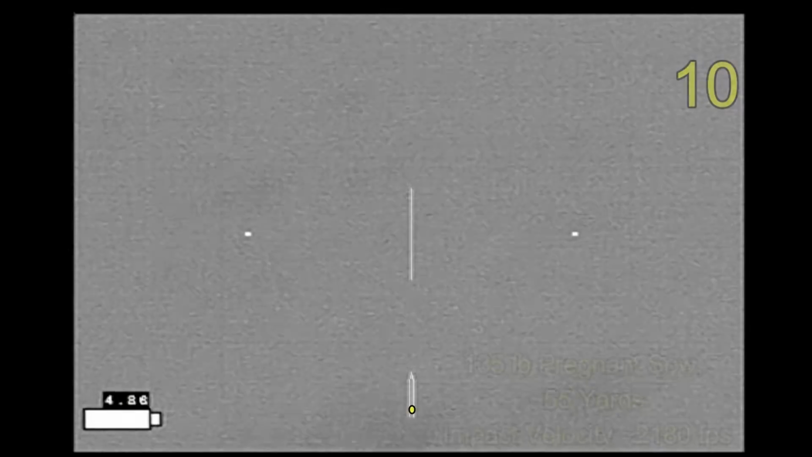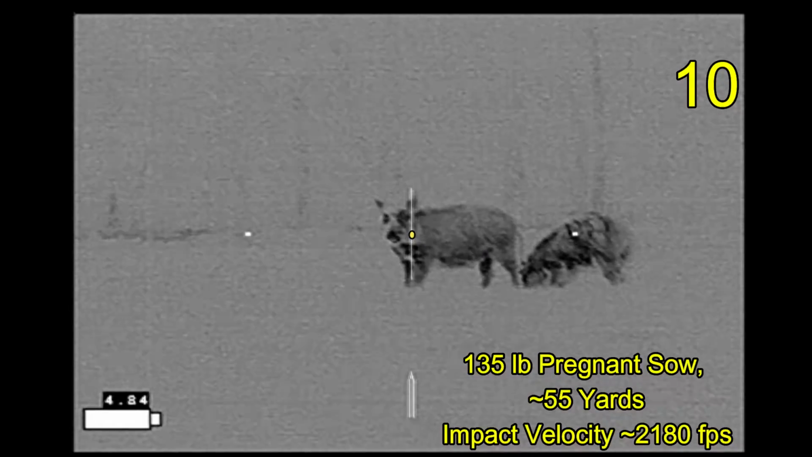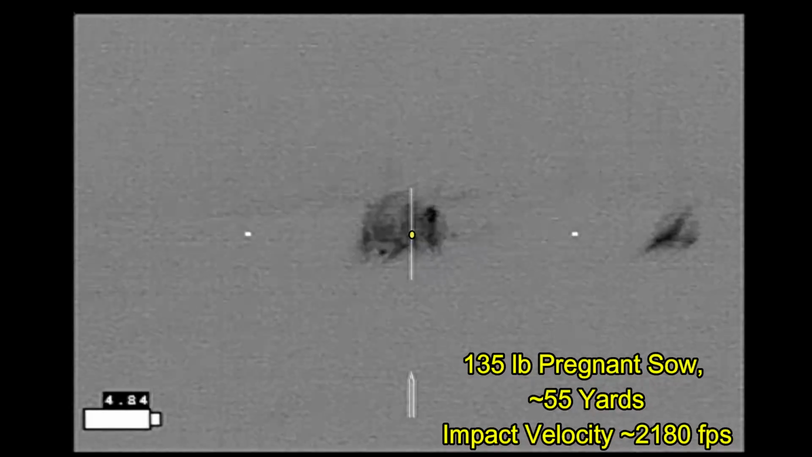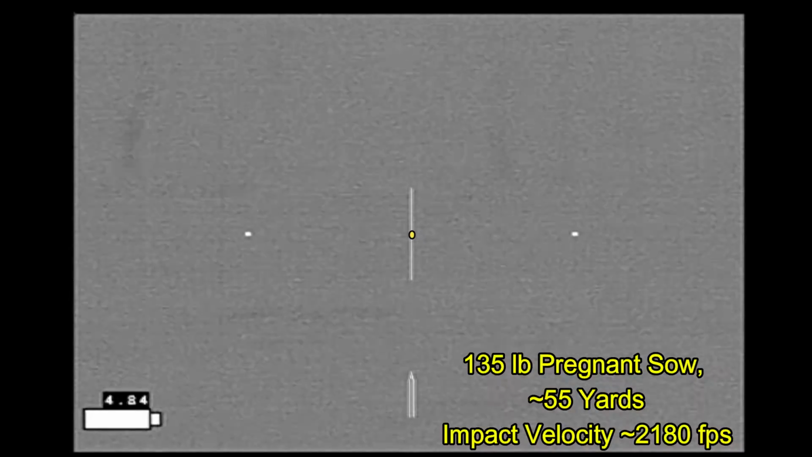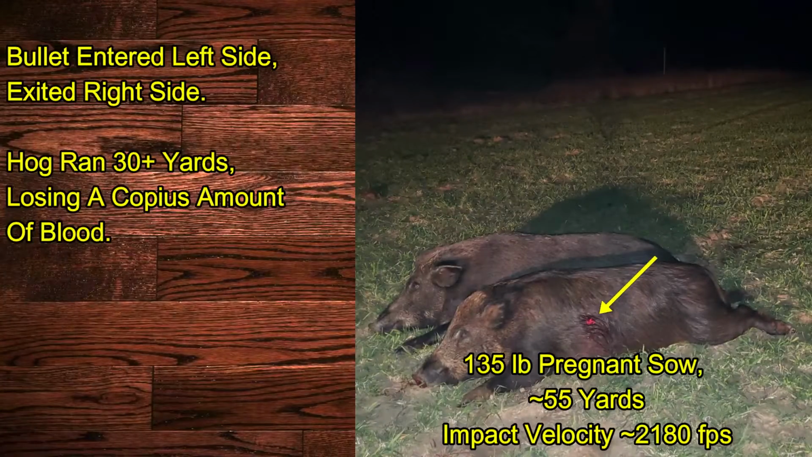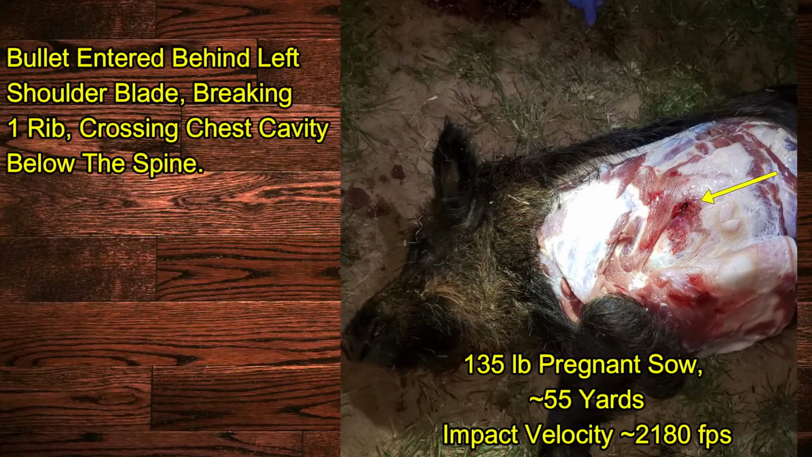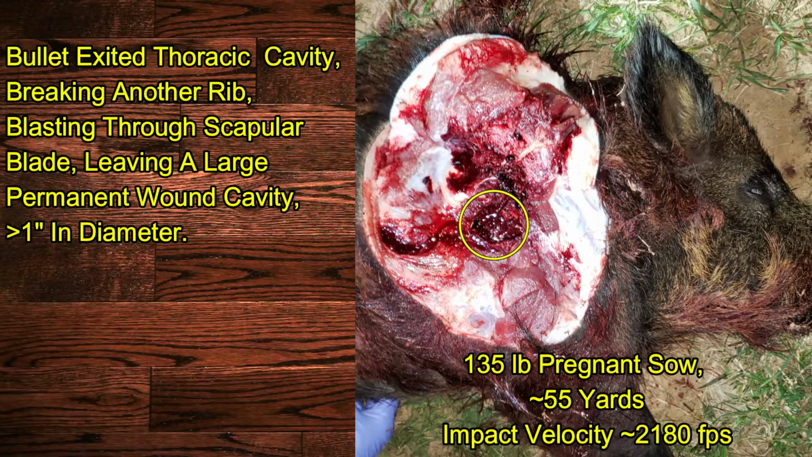The shot on this next hog was not as intended, because just before we shot, the hog turned. 3, 2, 1. While my partner is shooting at another hog, my hog runs and eventually collapses. The bullet entered the left side and exited the right side, going through the shoulder blade, breaking it, going through a rib, crossing through the chest cavity below the spine, where it exited out the other side, breaking another rib, breaking the scapula, and producing a large wound of about an inch.